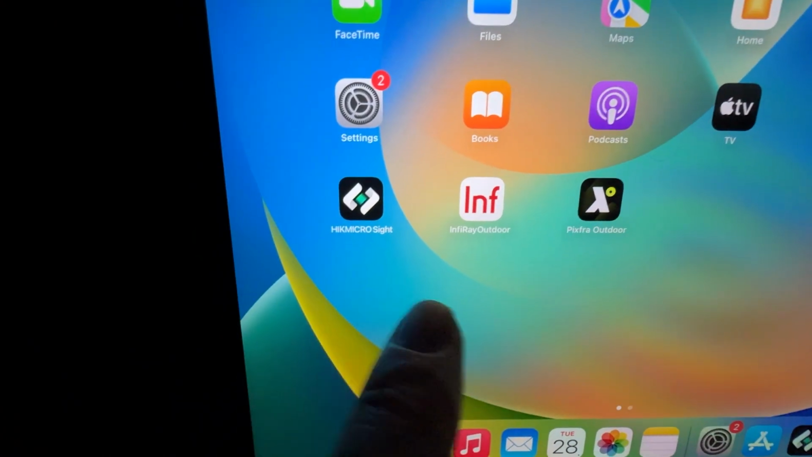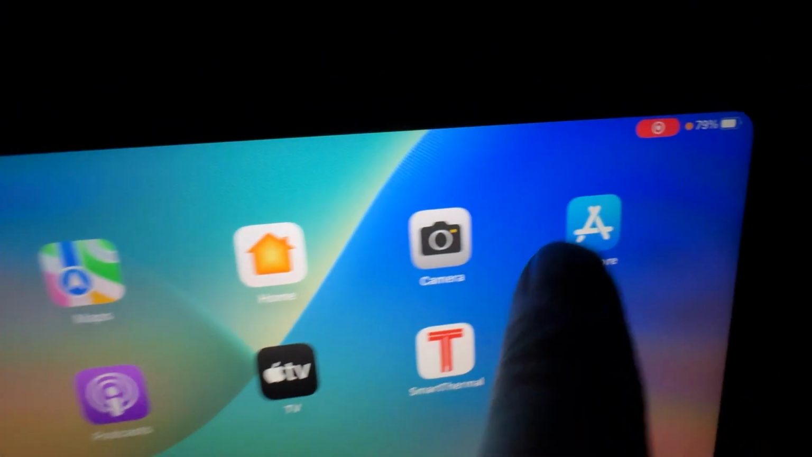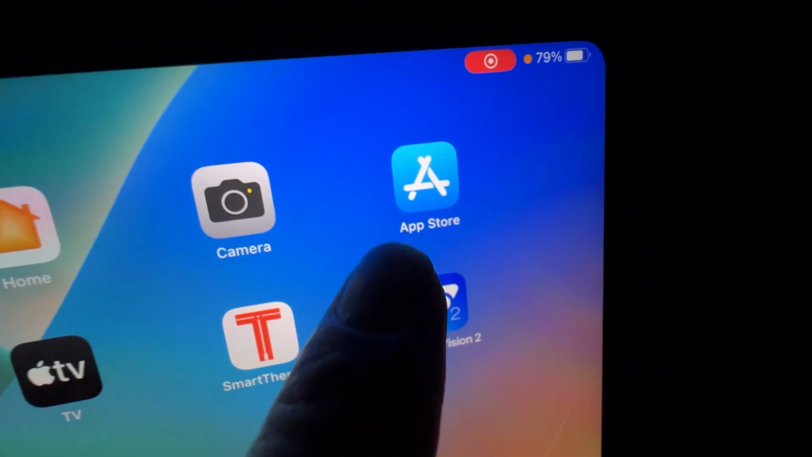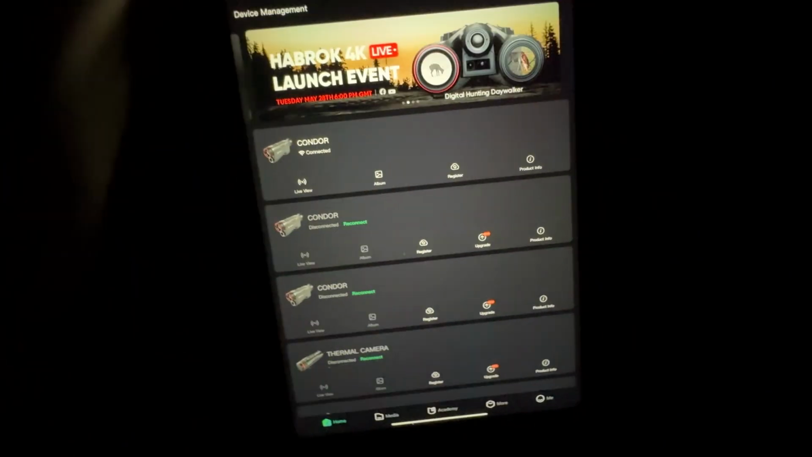Now, once you're connected to that and you've downloaded the Hikmicro Sight app from your app store, whether it be on Apple or on Android, so the Play Store if you're on Android, and then you open up your Hikmicro Sight app, and there it is.